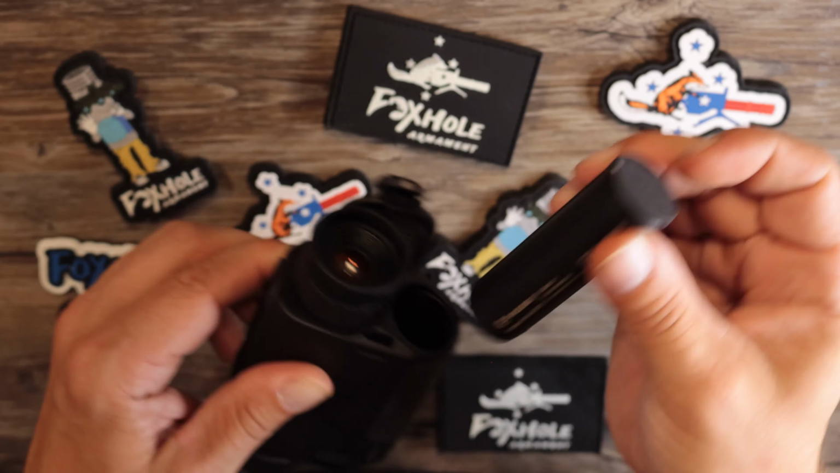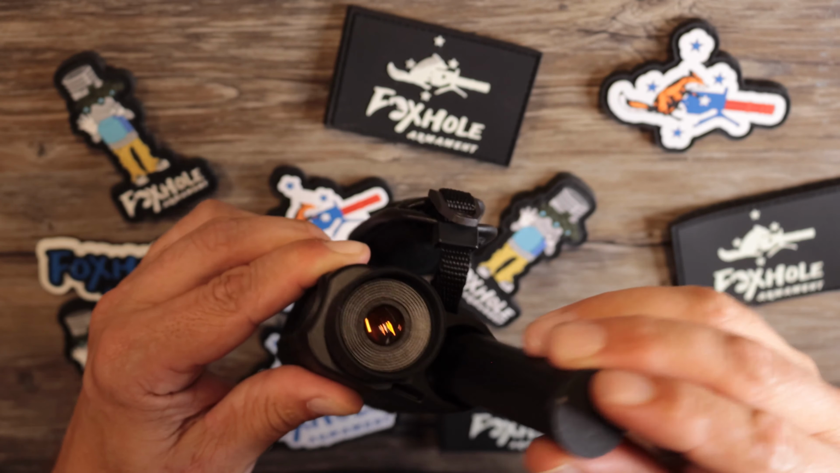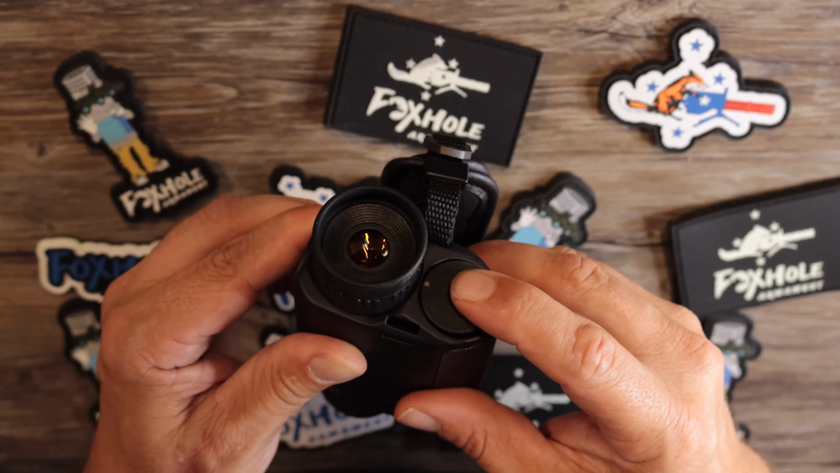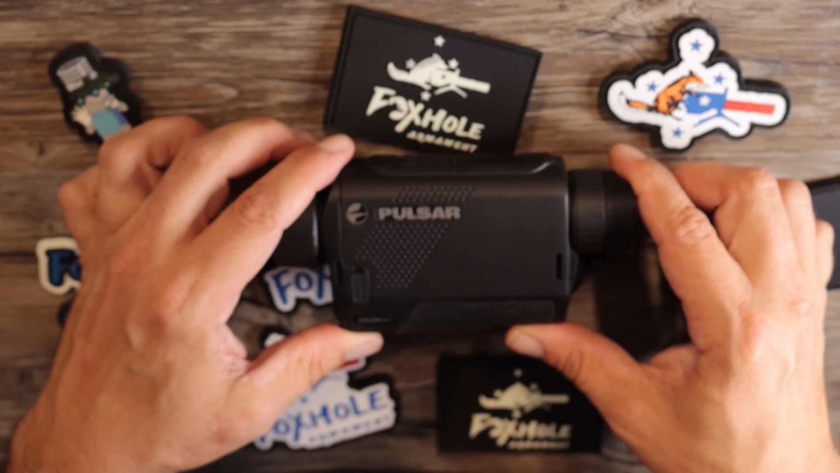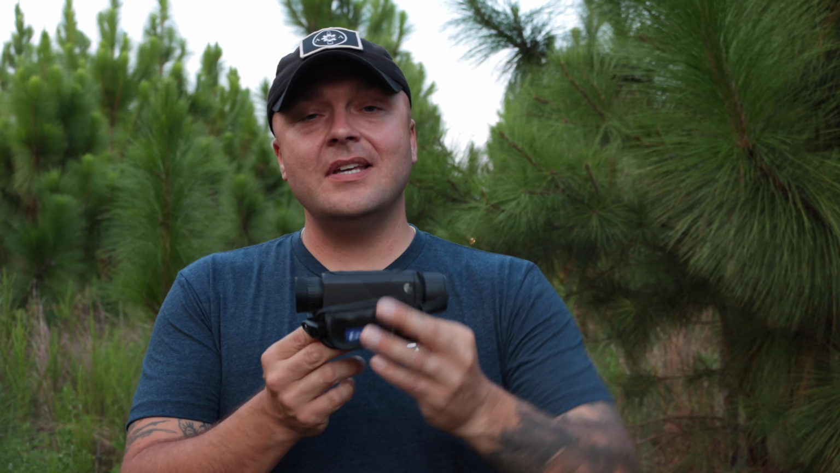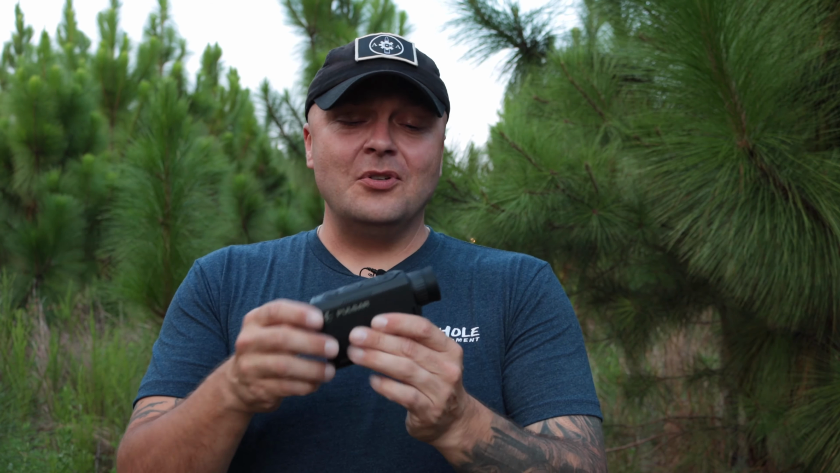Now, if you dive into the AXION XM30S, which has the onboard recording, it has a 1024 screen, but this does not. The other negative to it is it does not have built-in Wi-Fi, and it does not have built-in recording capability. So if that's something important to you and you want a unit this size, the XM30S is going to be your route. I haven't got my hands on one, so I can't say anything about it. I hope I can get one in soon to get a review out. But I want to say it's a $400 or $500 difference for that unit. So if onboard recording and the bigger screen is important to you, that may be something you want to check out. Other than that, absolutely great unit for the price.